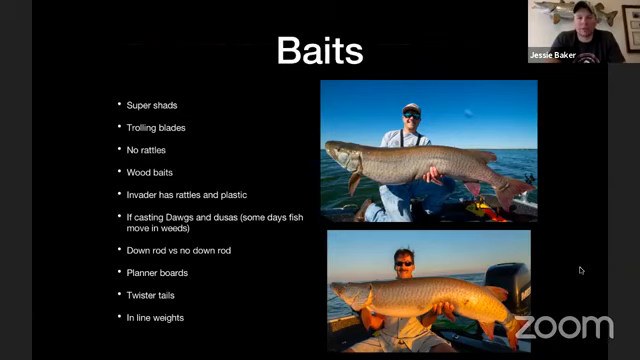I've tried a bunch of stuff. I've bought thousands of dollars worth of other crankbaits to try, and I found a couple other ones that work, but still day in and day out, the Super Shads just seem to outperform everything. Trolling blades is also super effective on the bay. Ripping blades around behind planer boards is super good when that water temperature is still, I'd say, above 68 degrees.